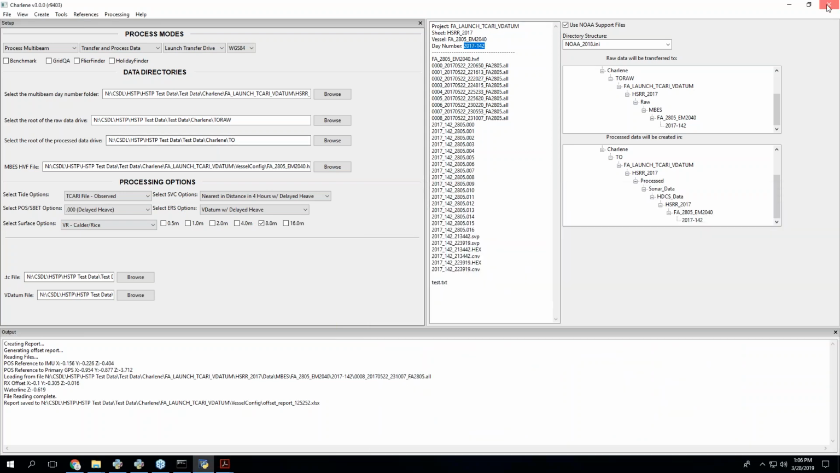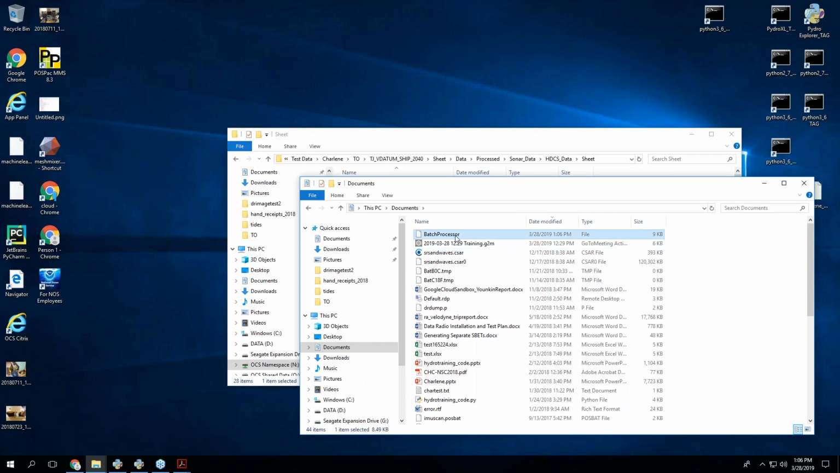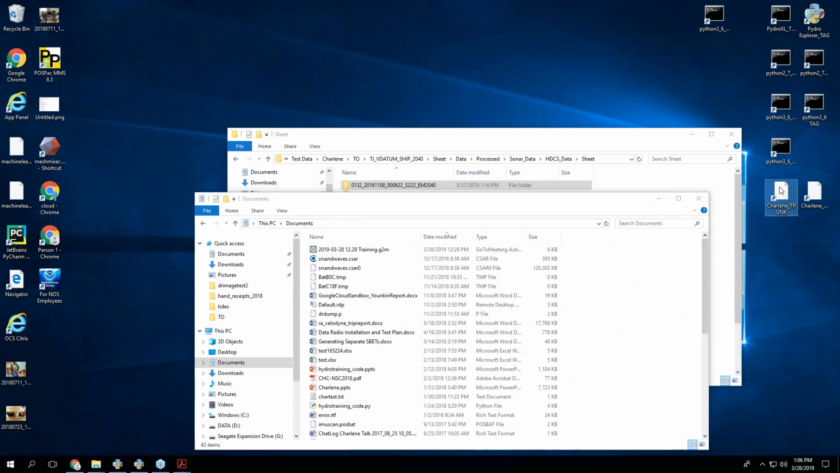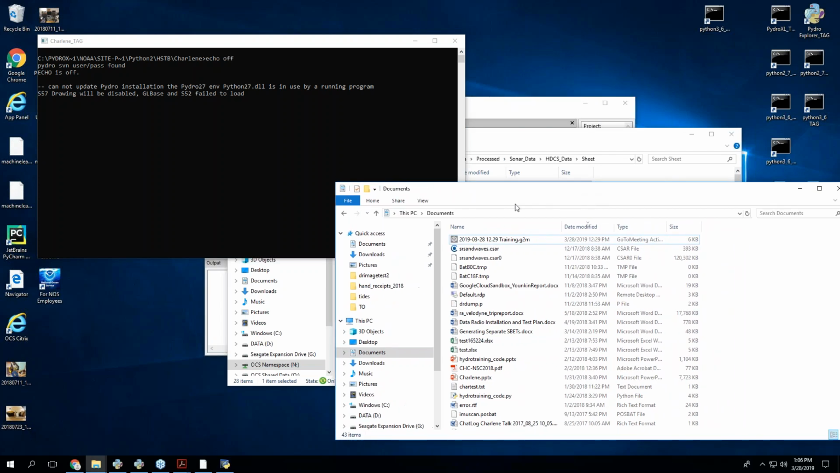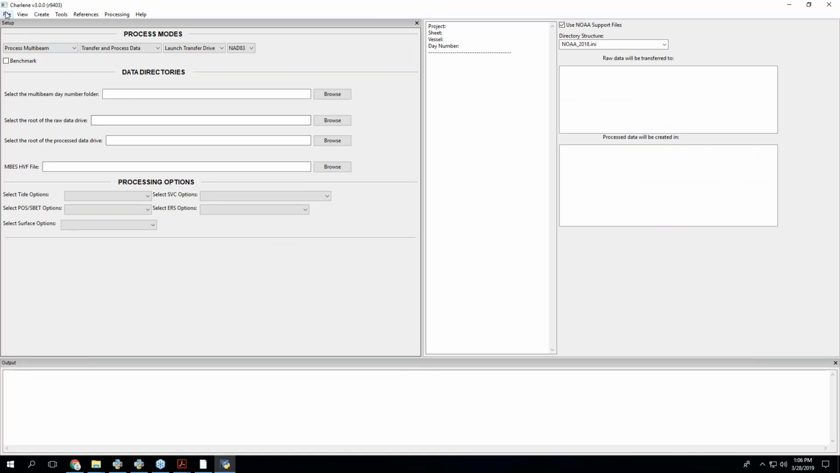If I close Charlene and I remove this file, and then I run Charlene, eventually it opens up and there's no settings.